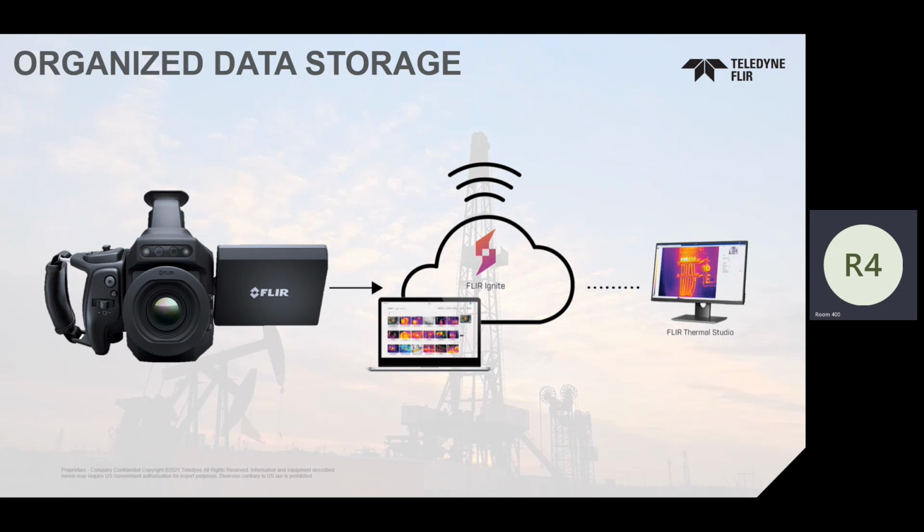And what that does is, on your computer, if your computer is on and it is on Wi-Fi, and you've activated it, which it automatically asks you when you turn your computer on, do you want to turn FLIR Ignite Sync on? In that case, anytime it's told to be on, and you're on Wi-Fi, it's going to pull stuff down.